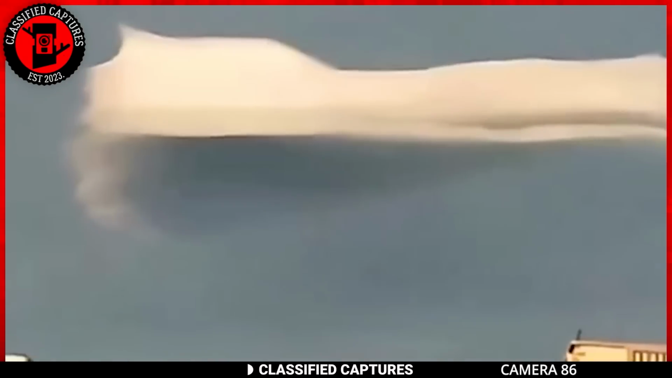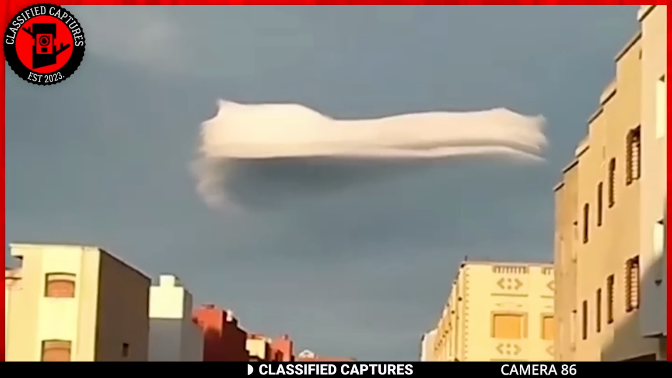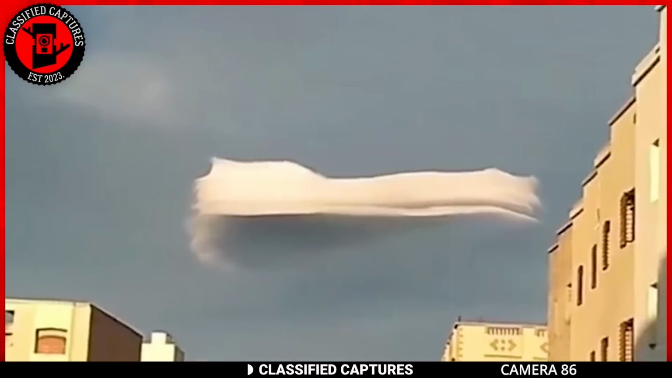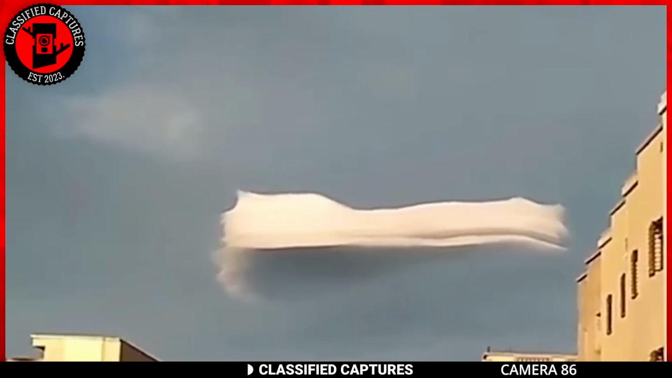Now, before you start picturing flying saucers and cloaked crafts, let me reassure you that lenticular clouds are considered a normal phenomenon. They may appear somewhat out of the ordinary, especially when they hang solo in the sky, but rest assured, it's just nature doing its thing.